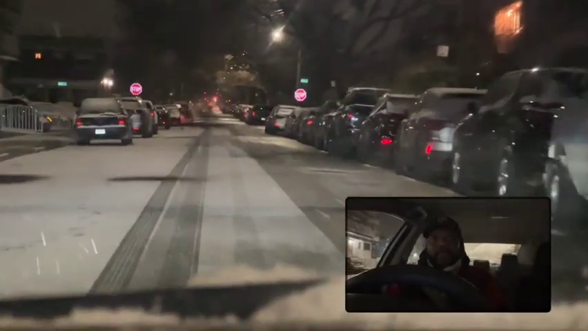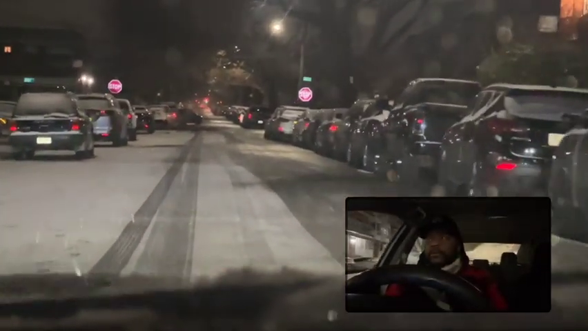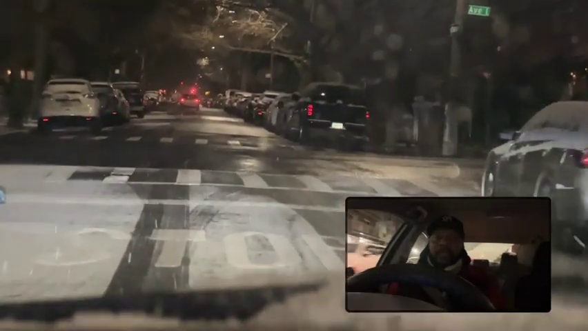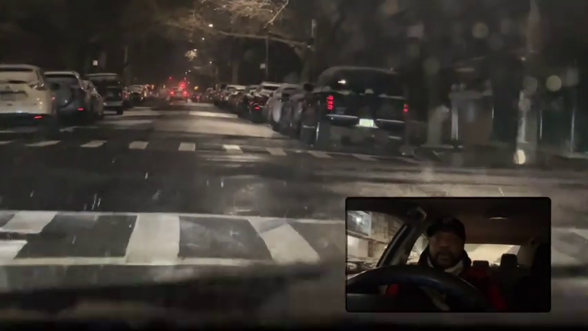When you're driving in the snow, you just have to be a bit more careful with how you're braking and accelerating, because the car can slide, and that can lead to places we don't want it to be. We have to be very cautious. You see, I started braking already at this stop. I was going a little bit too fast, actually. Do all the verification, nothing changes.